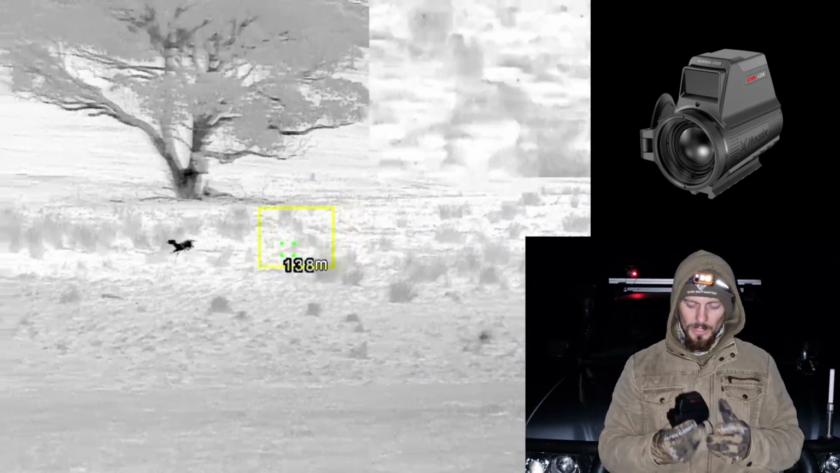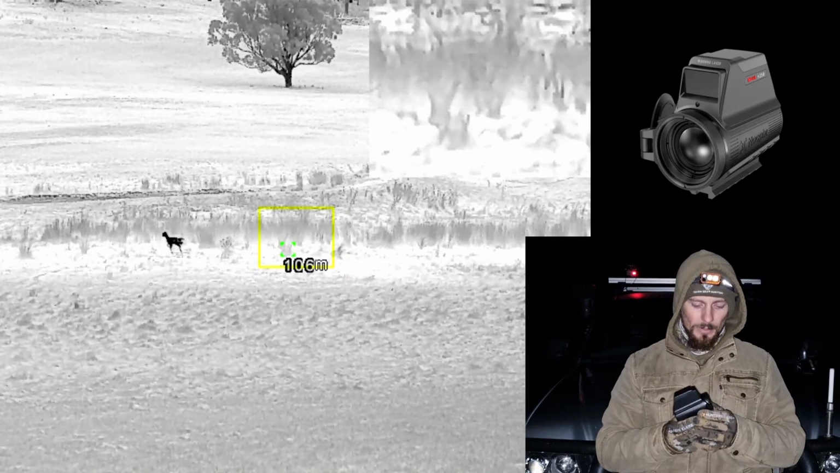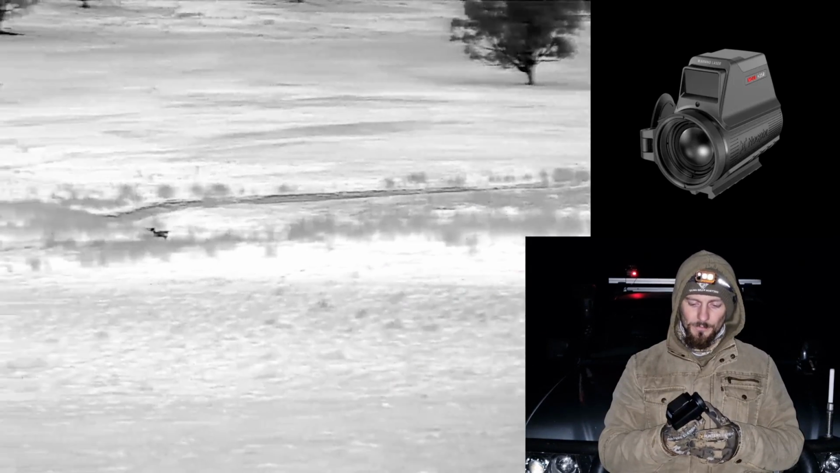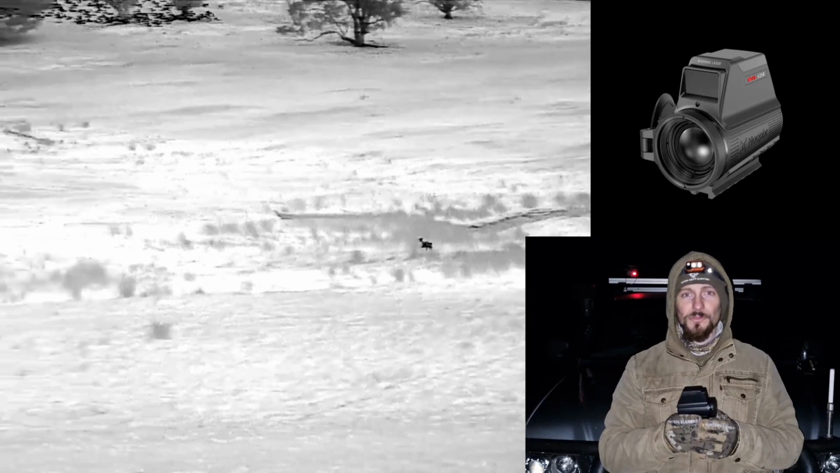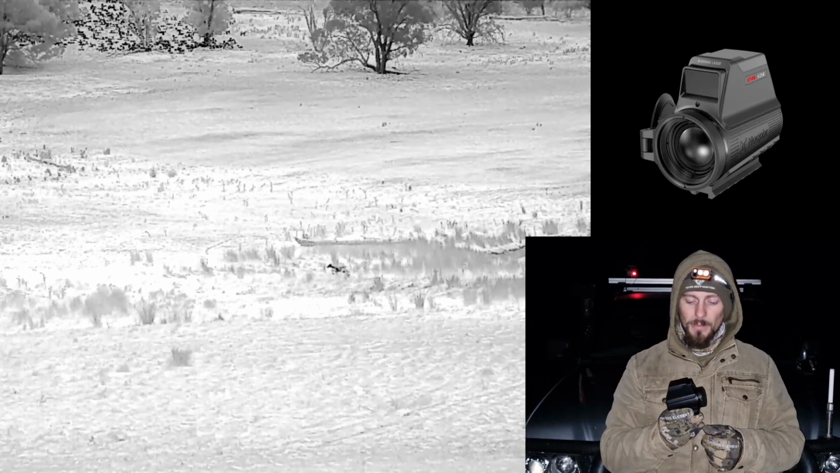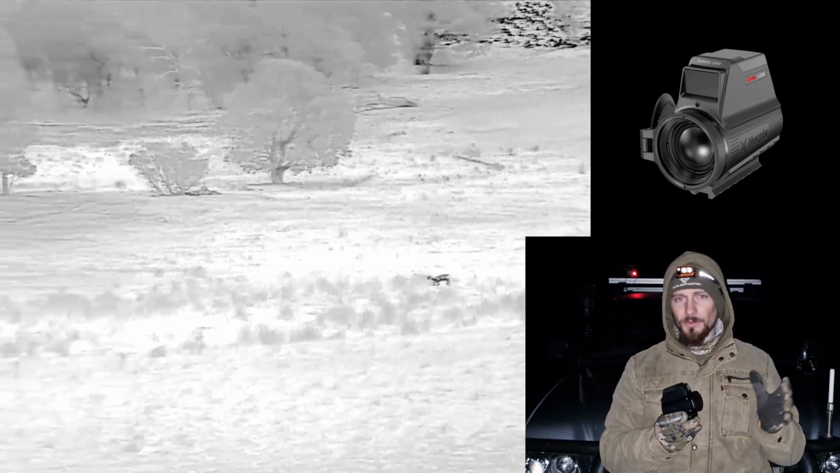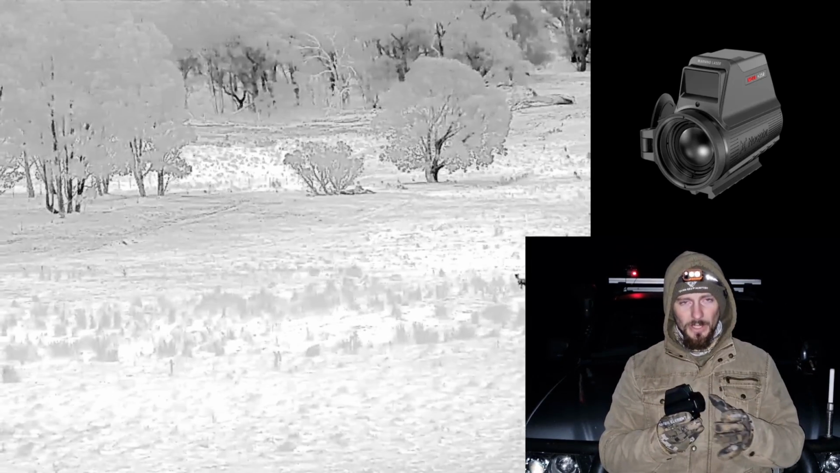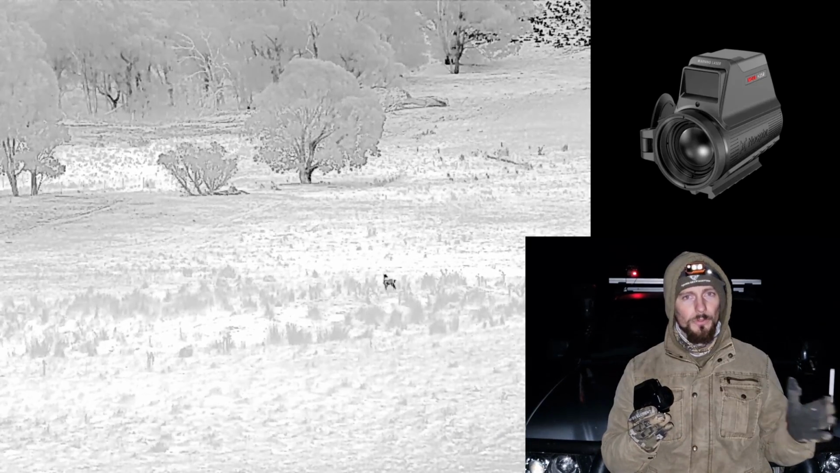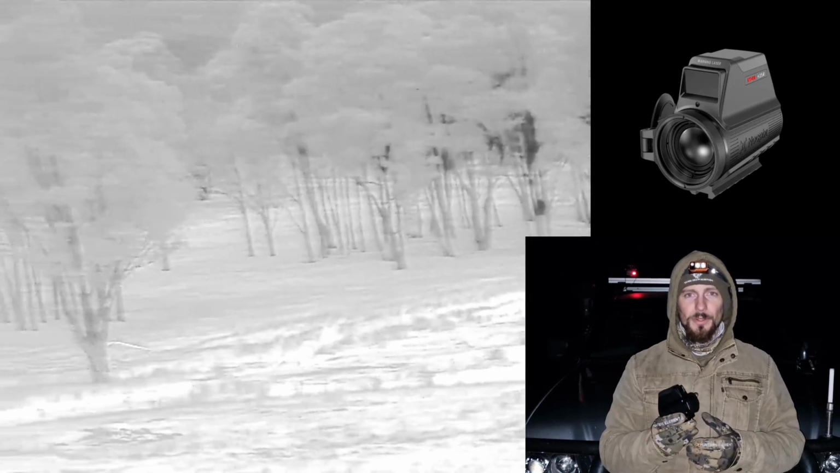So all that to say, if you have been looking at this device, I would say it is worth the money having this. I would be very interested to see how they would improve on this in the future with maybe a Nova V2. But in all honesty, the 1.8 base magnification with a 35mm lens, you have such a wide field of view. You can see absolutely everything. It has really been great.